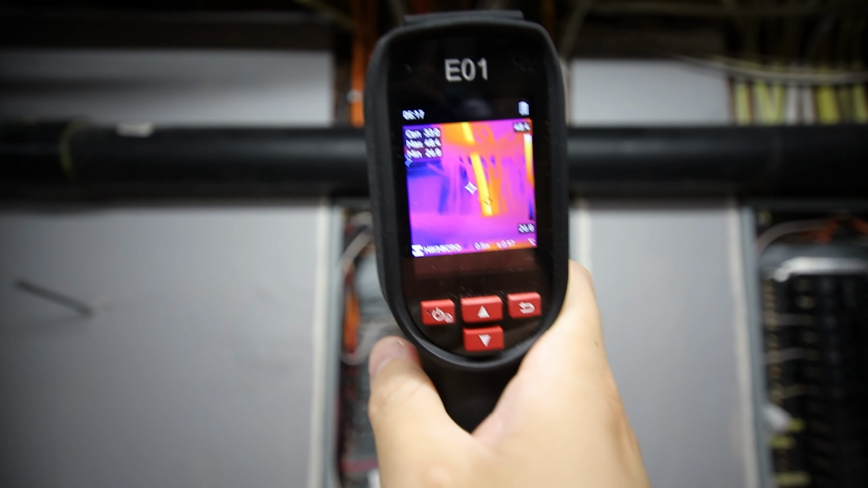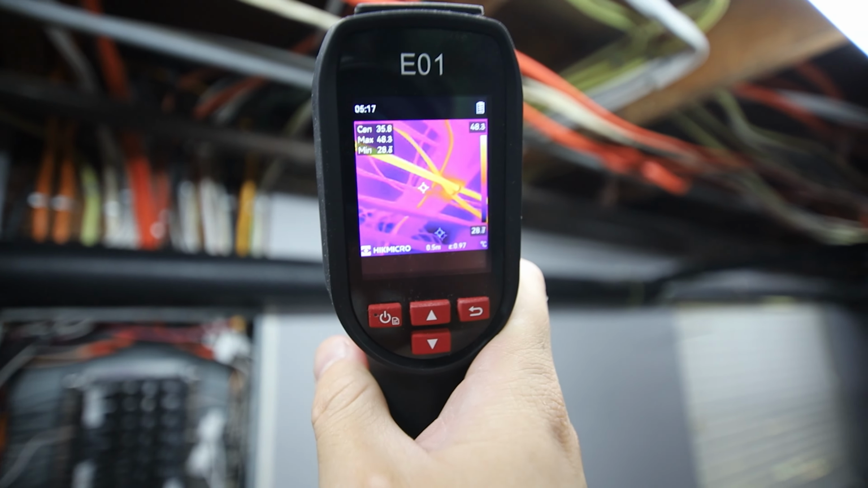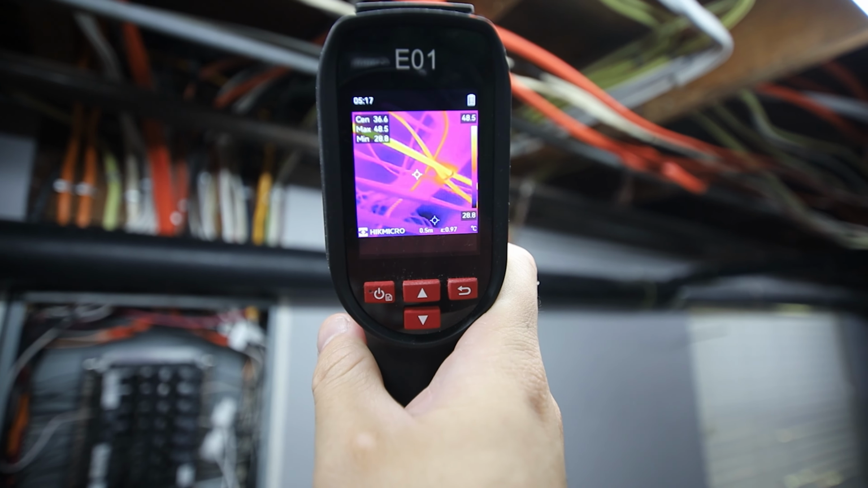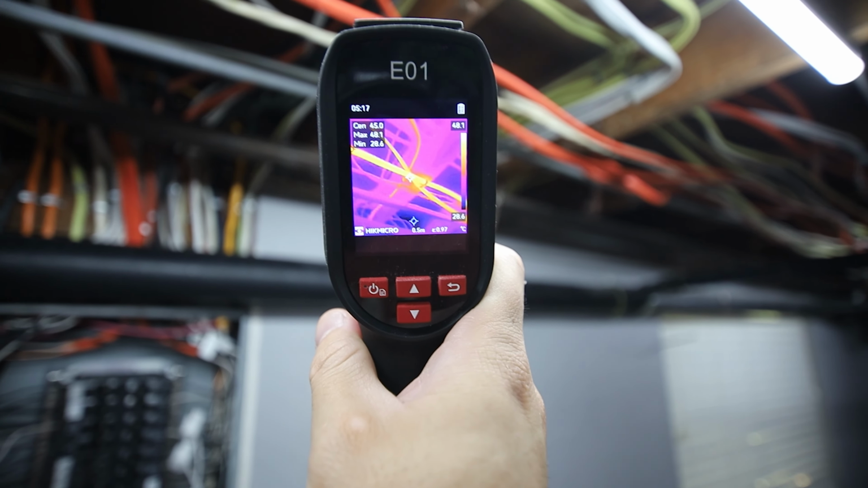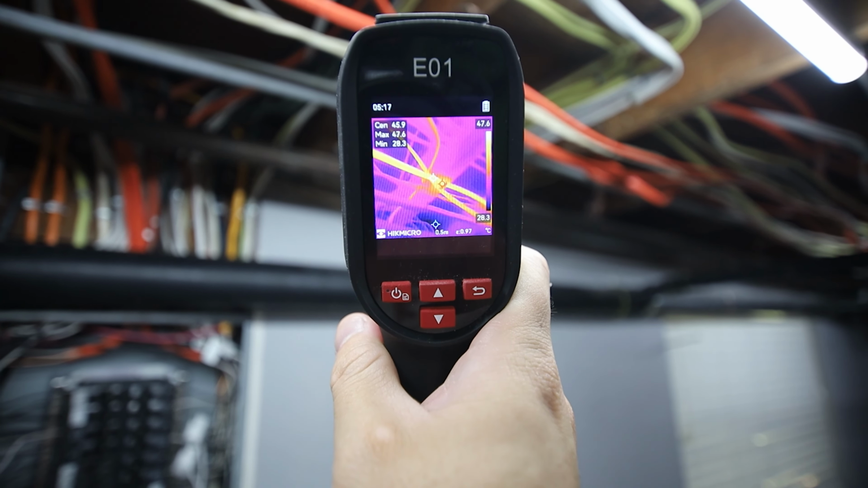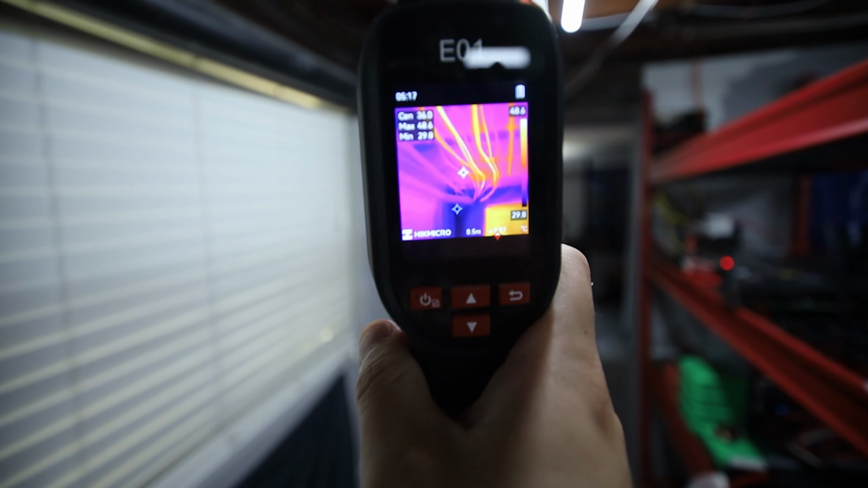Let's see. Oh, look at this. The cabling too. The 10/2 Romex is at 48 degrees Celsius. Okay, 48 degrees Celsius on the Romex. Center max is 47 degrees. Okay, look at that. Look at the heat signature.